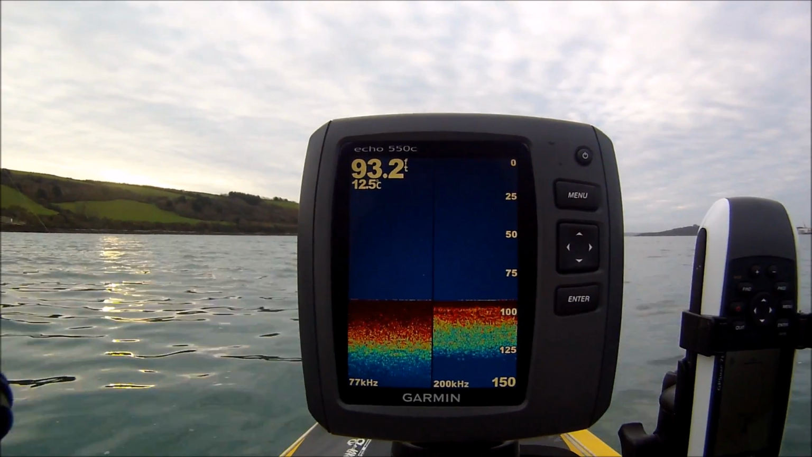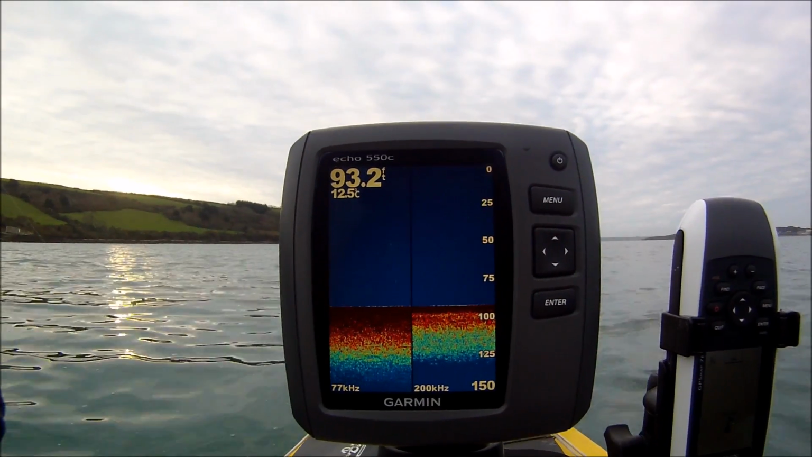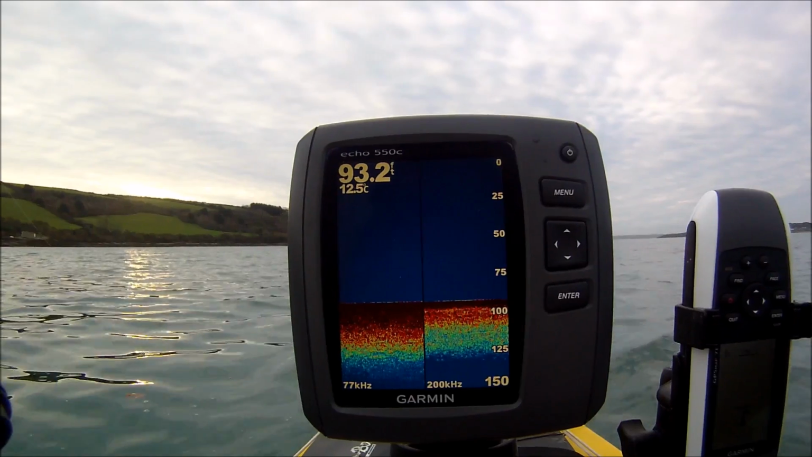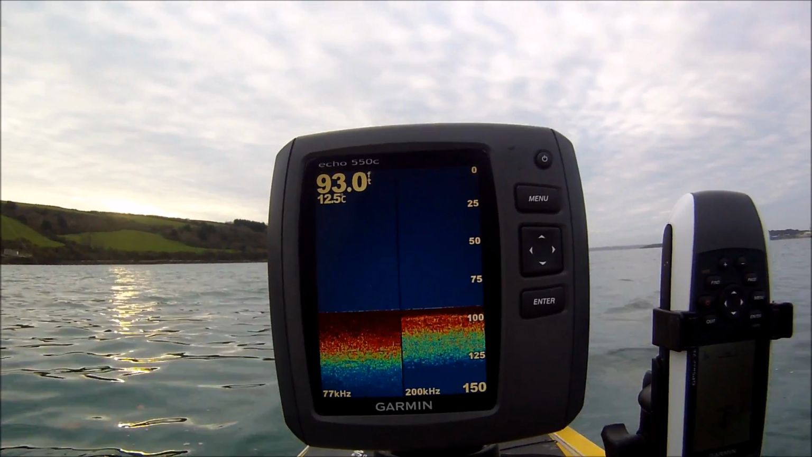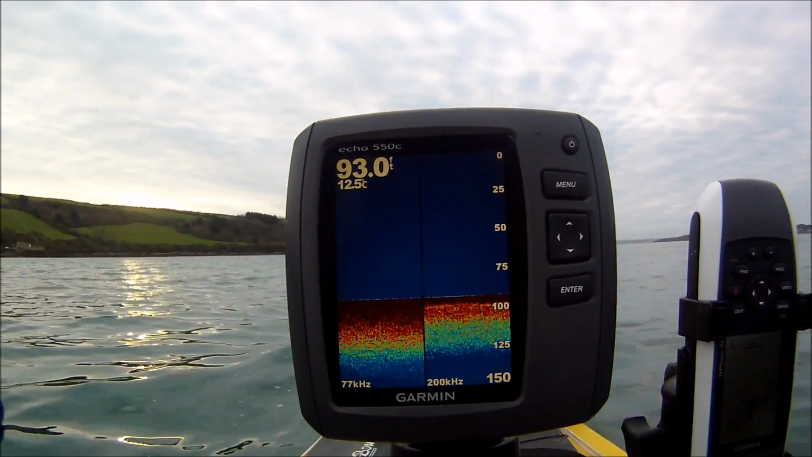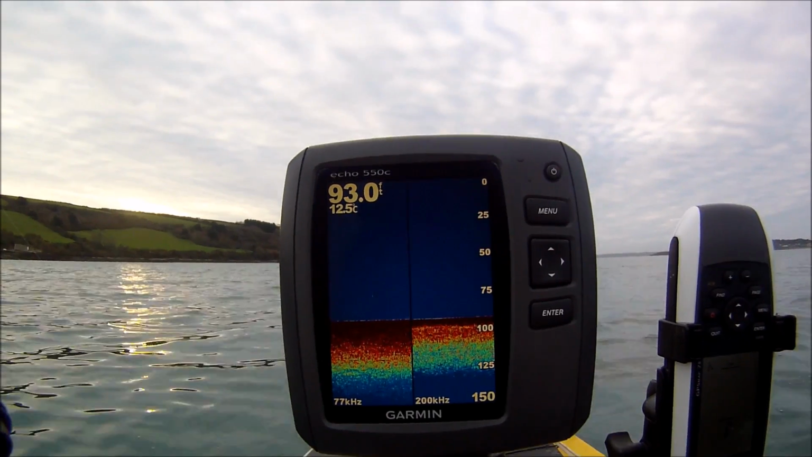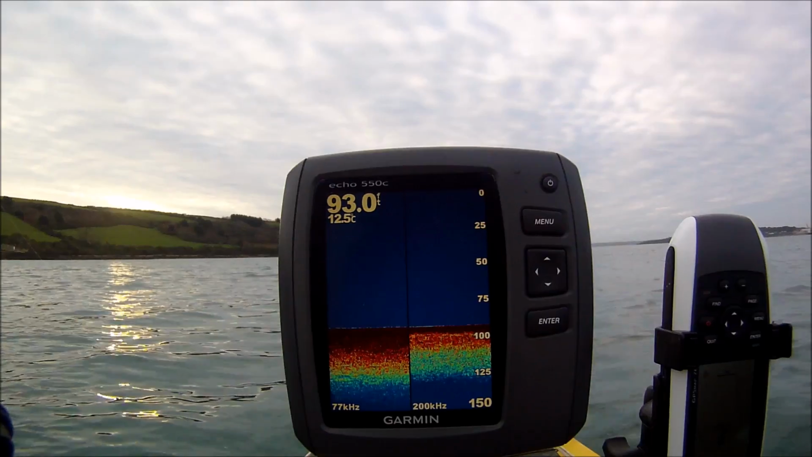So that's the screen with nothing on, and what we're going to be looking for are changes in the water column, this area here, and changes to the bottom, where this bottom starts changing. Maybe something just starts rising off the bottom, and maybe it's got a bit of red on it, going back to that colour, red being the strongest return, followed by yellow, followed by blue as a weak return.